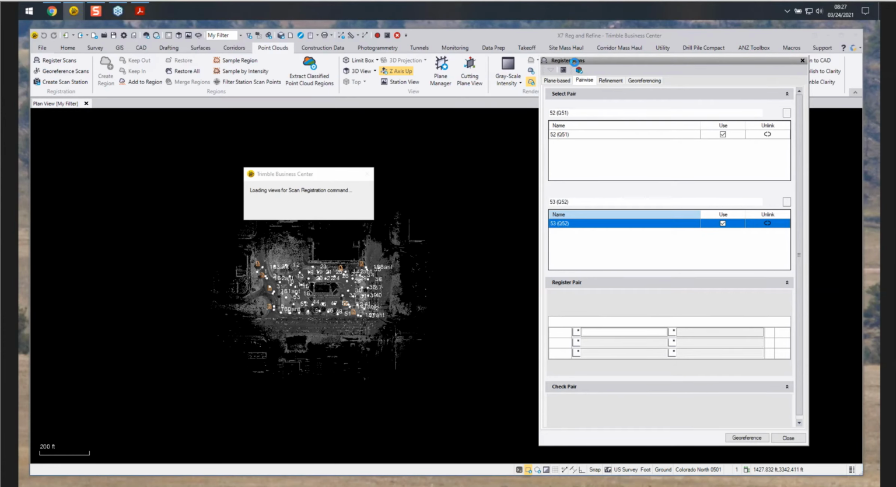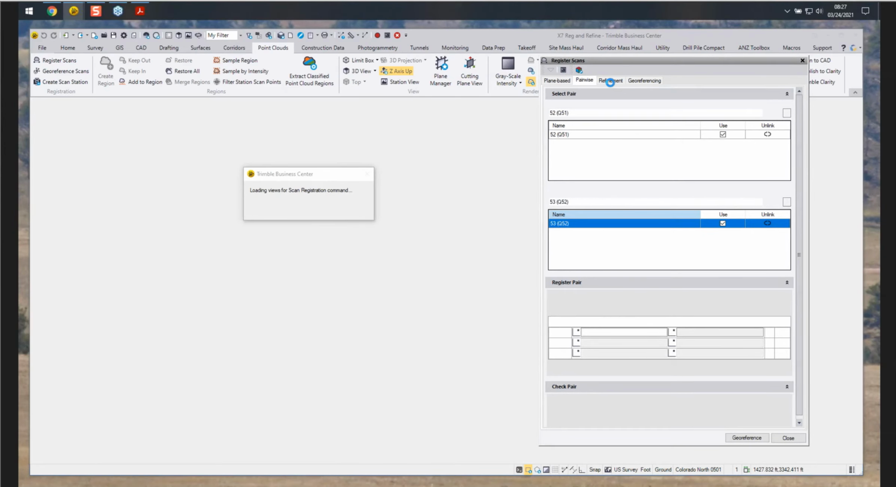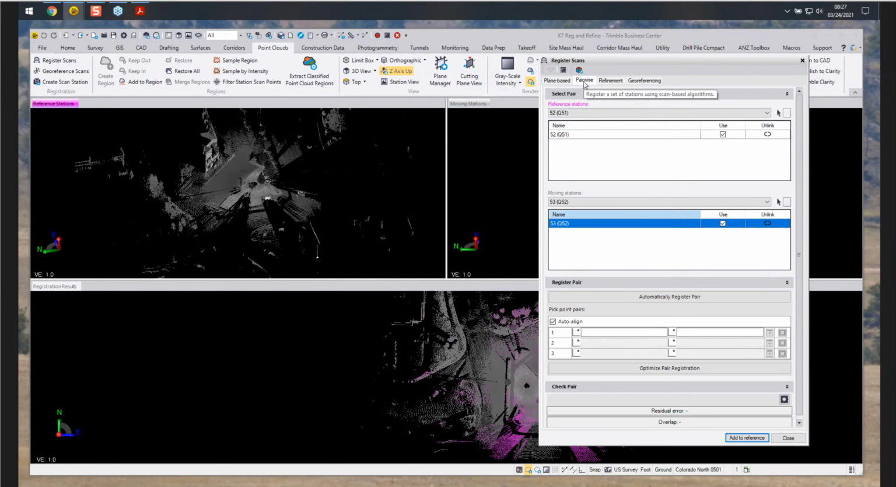And then in the register scans, this kind of gives the steps of the workflow as well. We have the plane-based registration option, the pairwise, the cloud-to-cloud option, and then followed by refinement with Georeference. So here's our reference stations and our moving stations, and then the registration results.